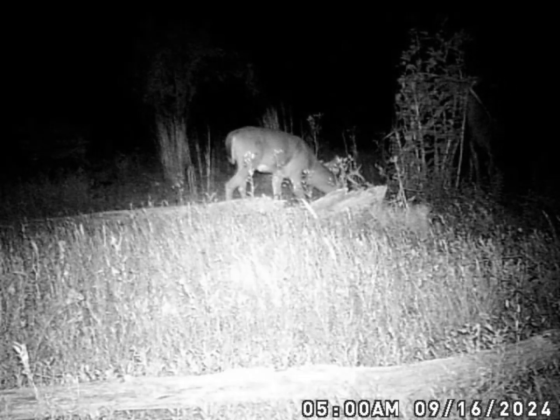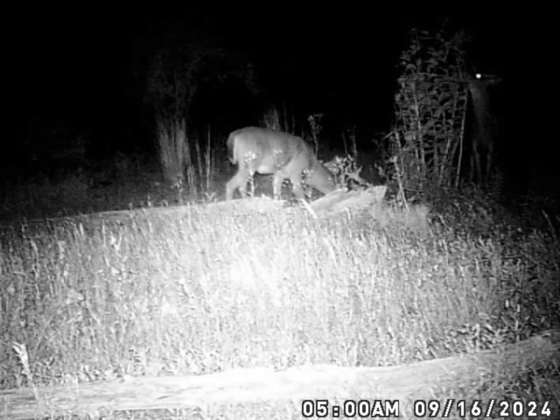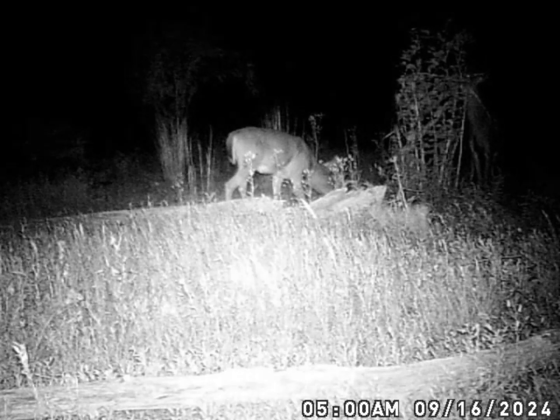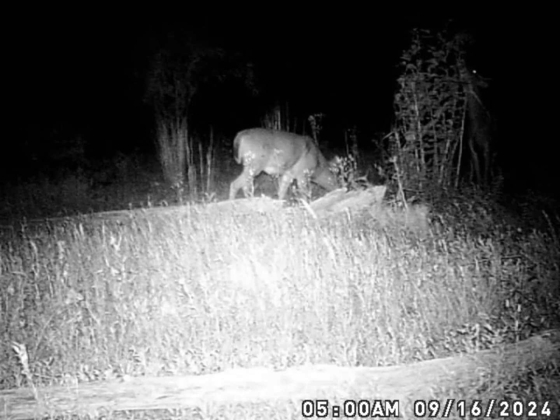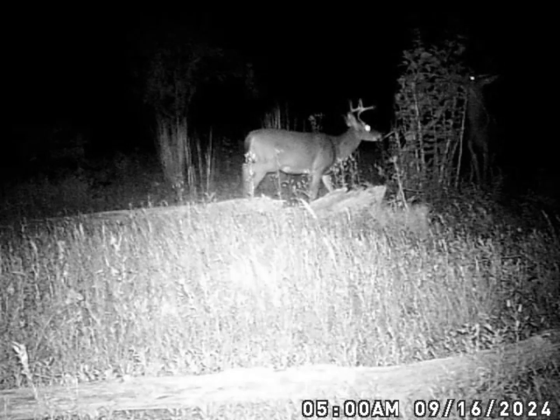There's another couple of bucks. One kind of looked like a 7-point, and the other one I ain't sure. It's on the back side where he was going up through there.